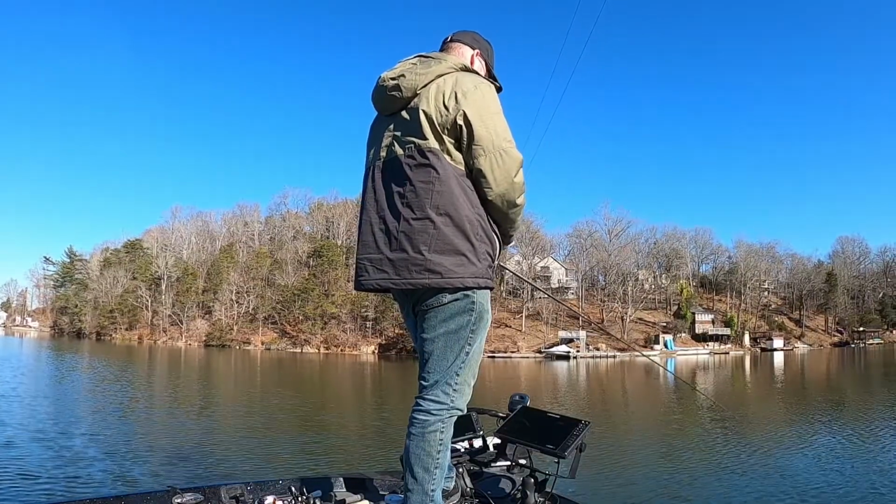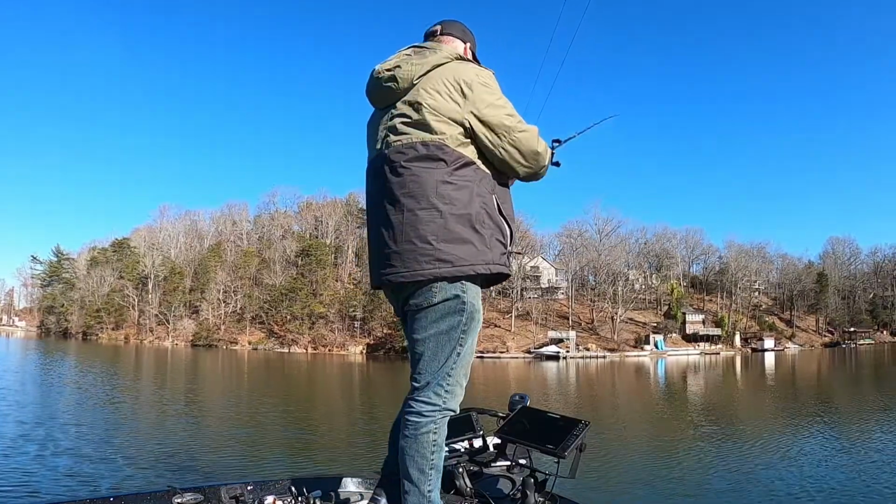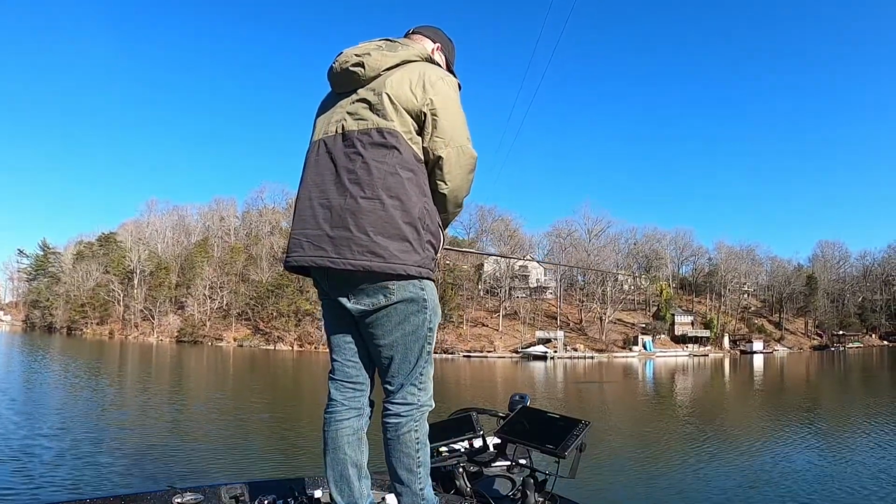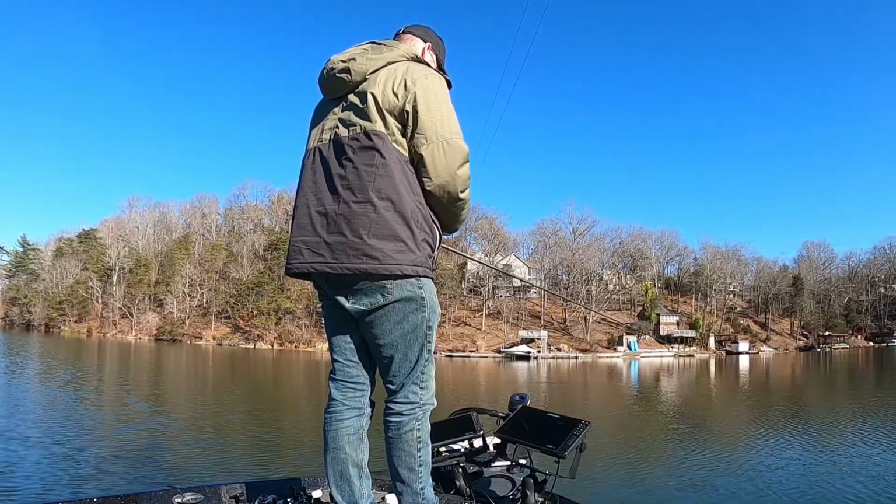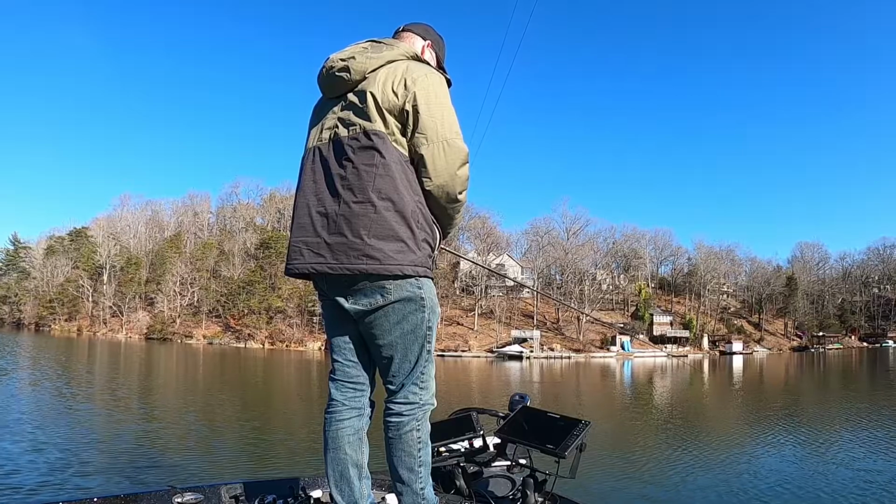Here's another look at that same fish from a different angle, so you can see the speed of the retrieve and how much more aggressive this fish was than the one that we caught not probably 2 to 3 minutes before it.